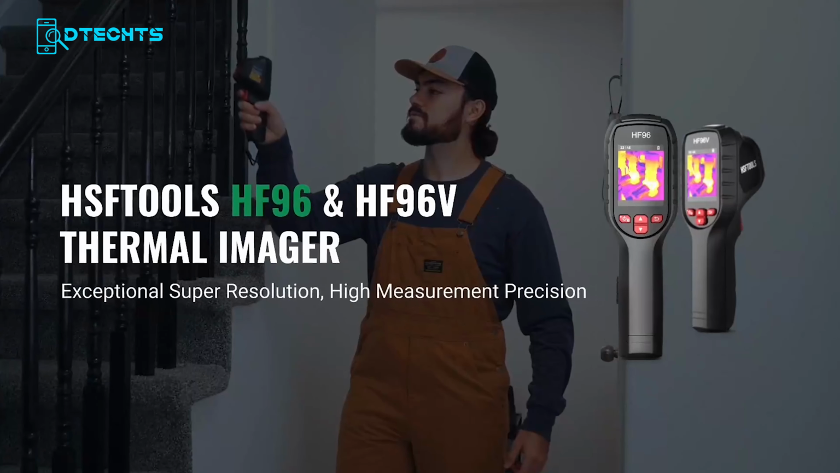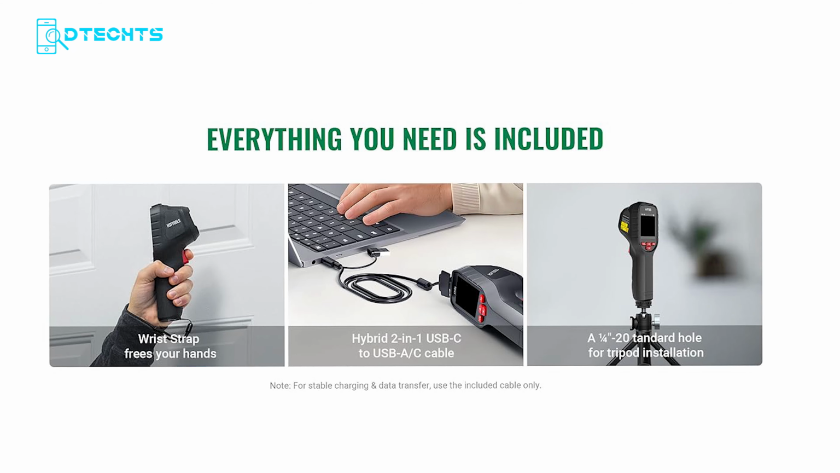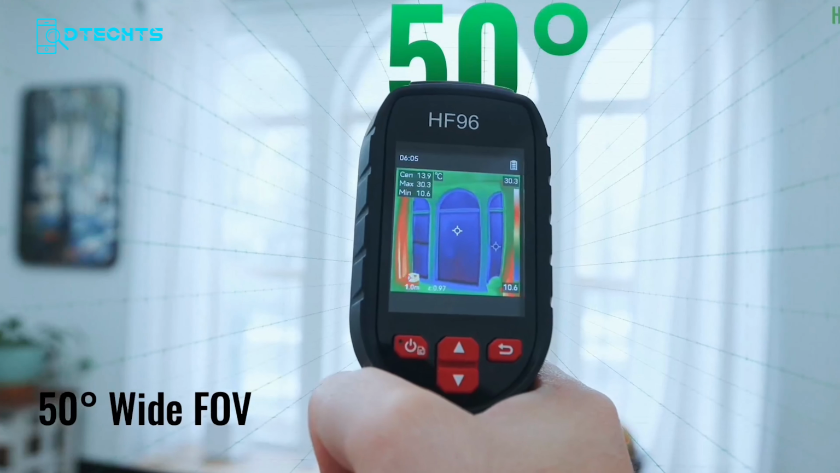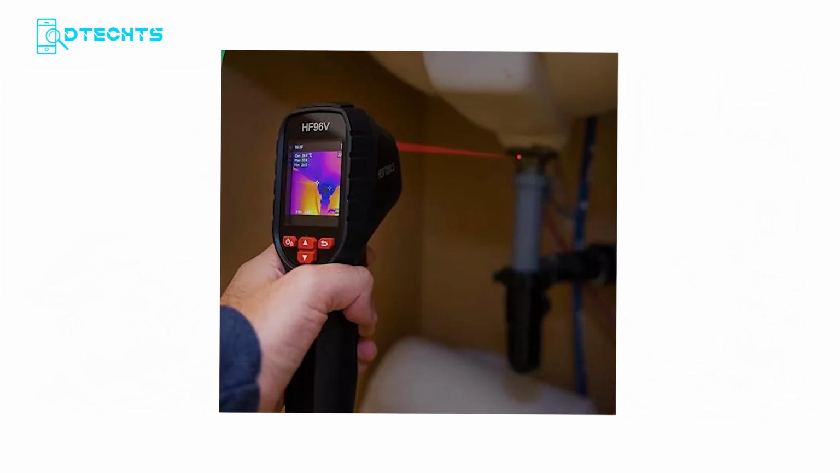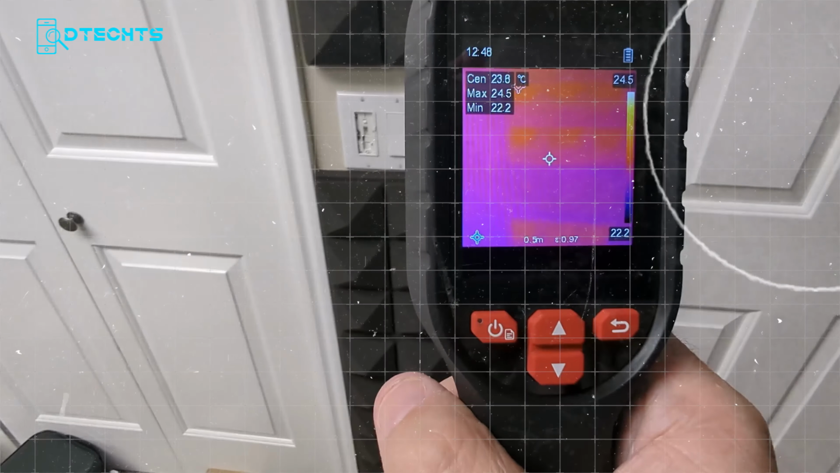Moving to the top edge of the HSF HF-96V, there's a USB-C port that handles both charging and image file transfers. On the back, positioned right in the middle, is a red trigger button. Press it and the laser activates instantly. There's also a built-in lantern light for low light situations, and down at the bottom, a tripod mount for when you need hands-free stability.